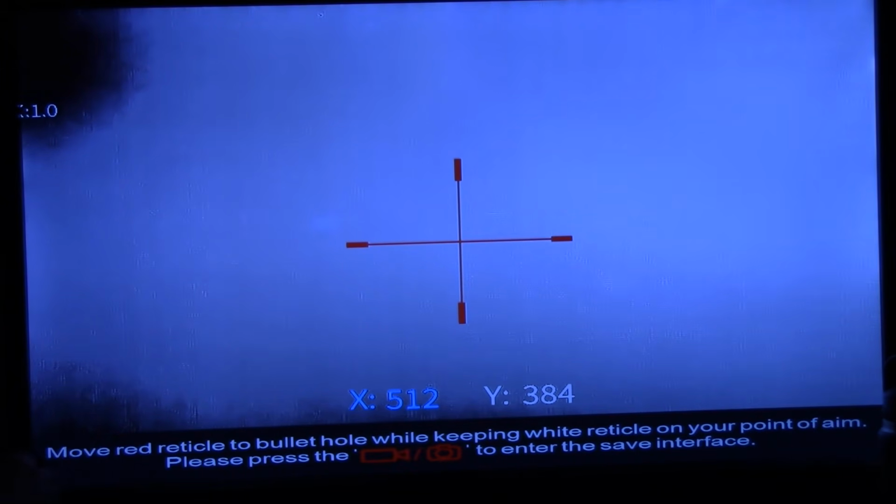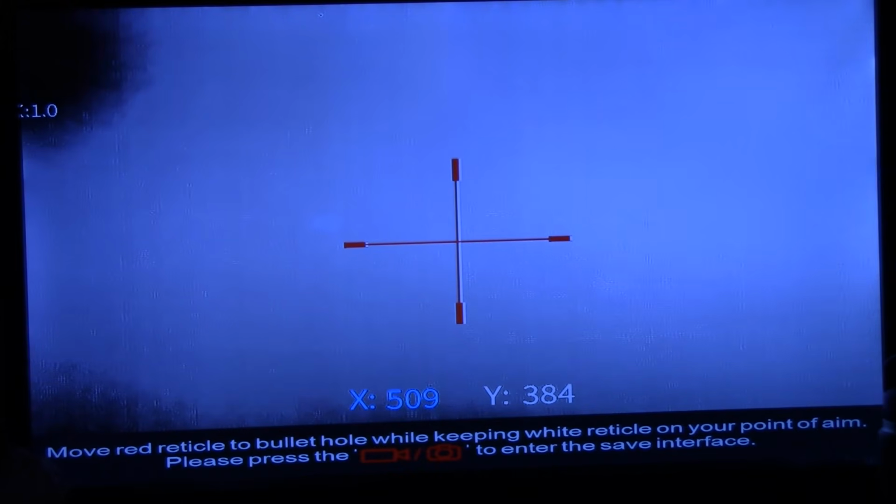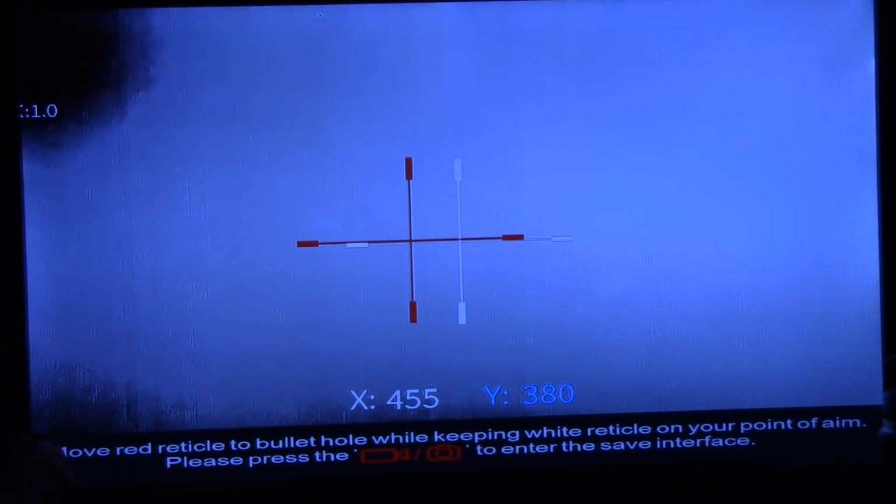We're going to have 2 reticles here. The X-axis is the up and down. Excuse me, it's the left and right. By rotating that button, okay, let's push the button. We're onto the Y-axis. Now we're going to rotate up.